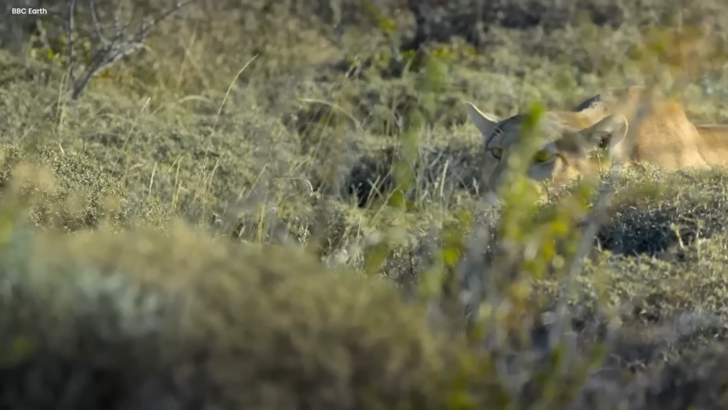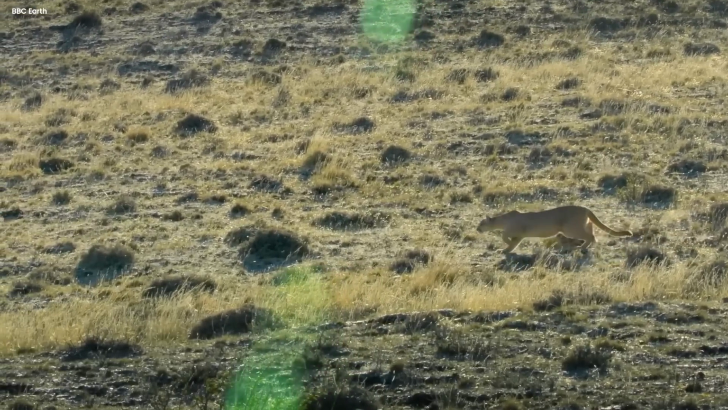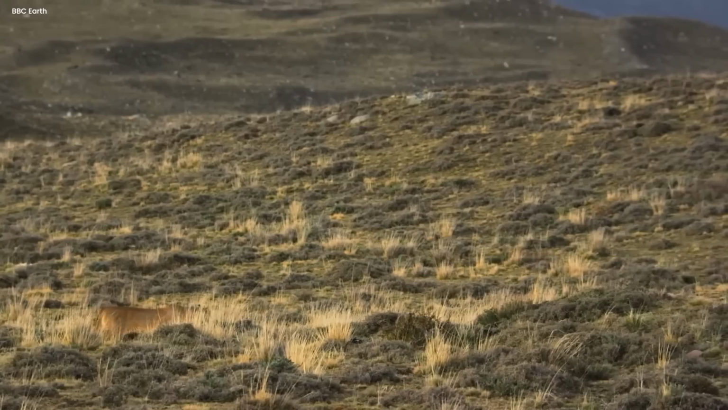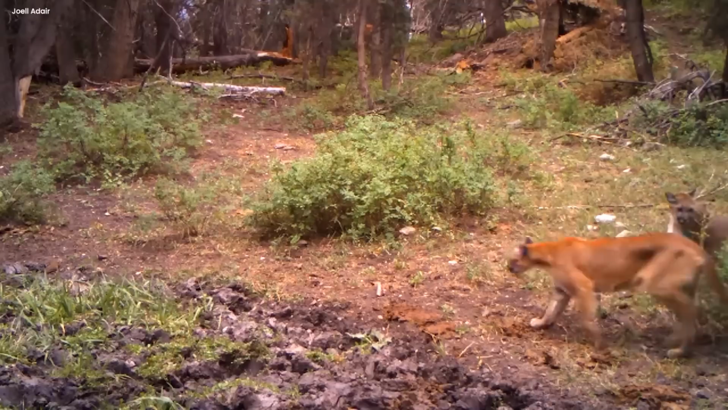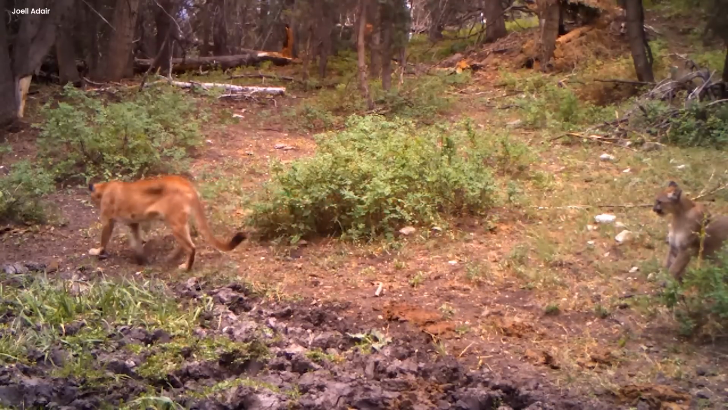The cougar, a sleek and silent hunter, was on the hunt for something mysterious. Its nose twitched, catching scents that danced through the air. With every step, its keen senses were on high alert. Little did it know a watchful trail camera hidden in the trees was silently observing its every move.